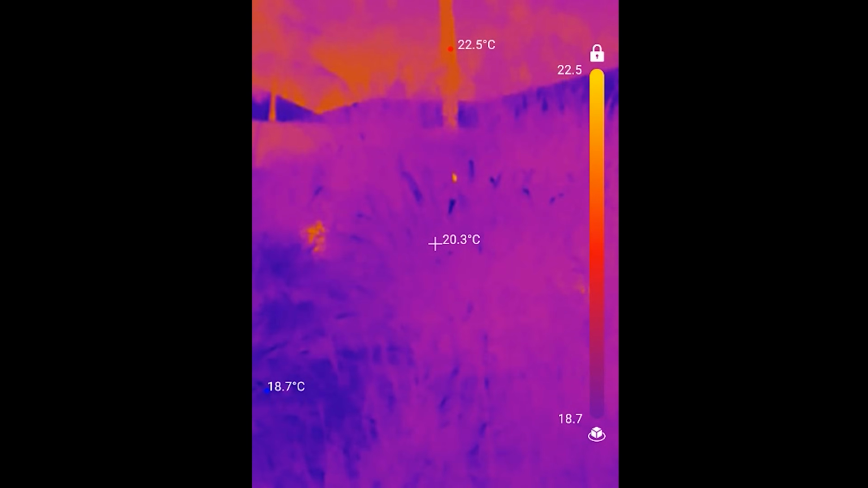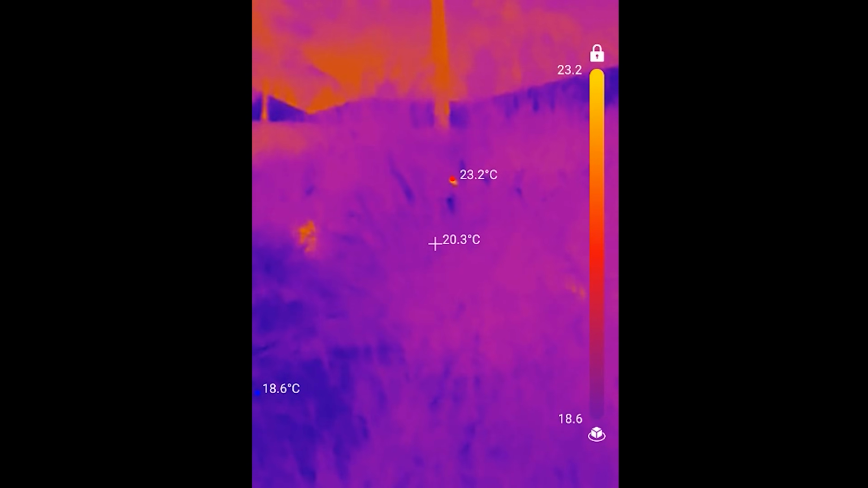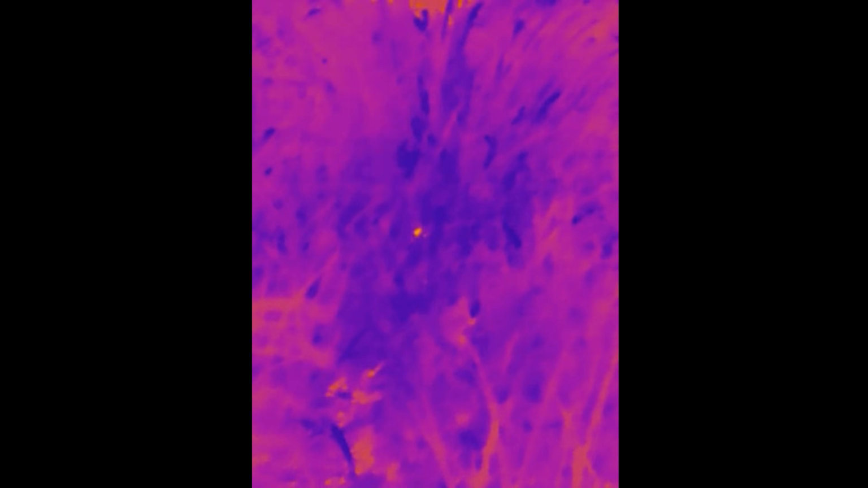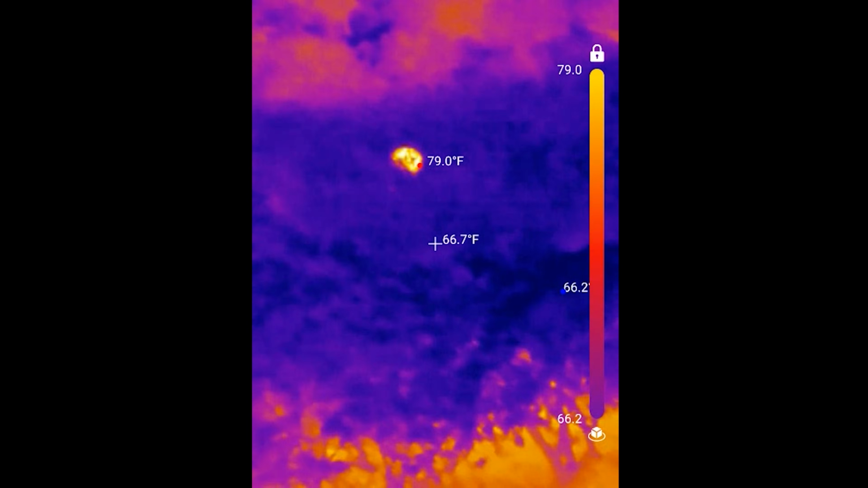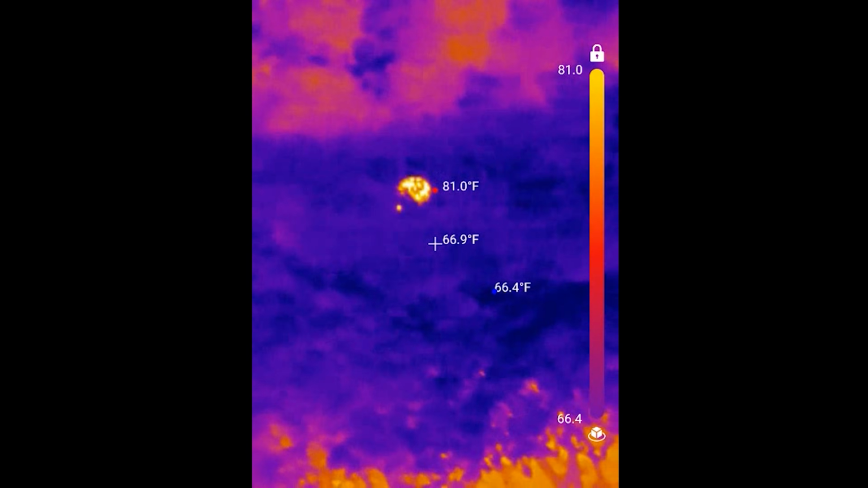And unlike the birds, it was super easy to find field mice in the grass. If there's a mouse within 50 feet of you, you will be able to see it clearly with a thermal camera. I was able to find a bunch of them roaming around in the grass. This last one is pretty cool because you can see the mouse walk up to a wild pig and then turn around and run away.